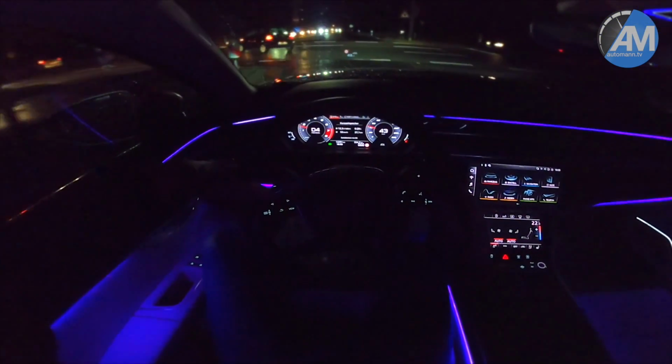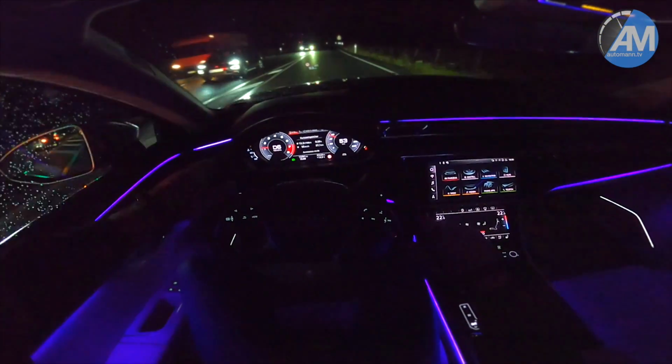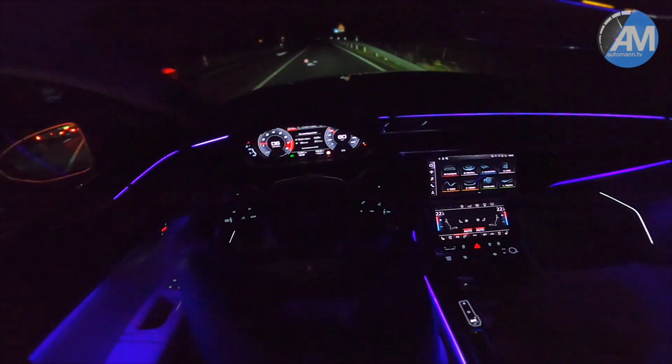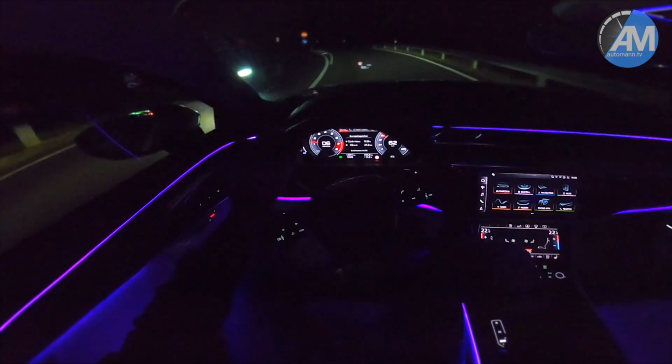Unfortunately, it's a bit rainy today, but nevertheless I think it's a very good scenario to show you how exquisite, how underrated, saying it again, this car really is.